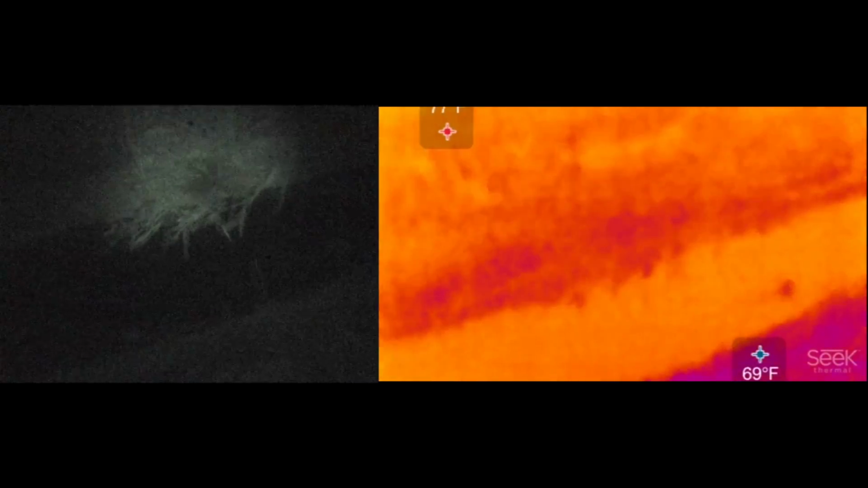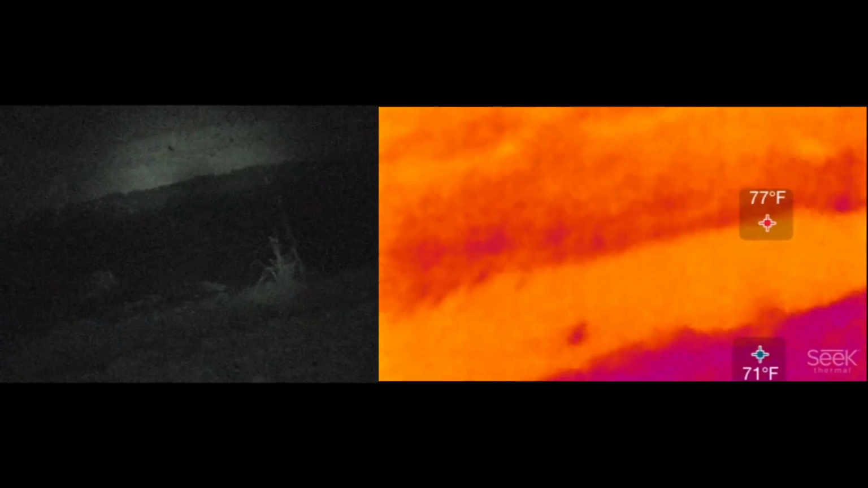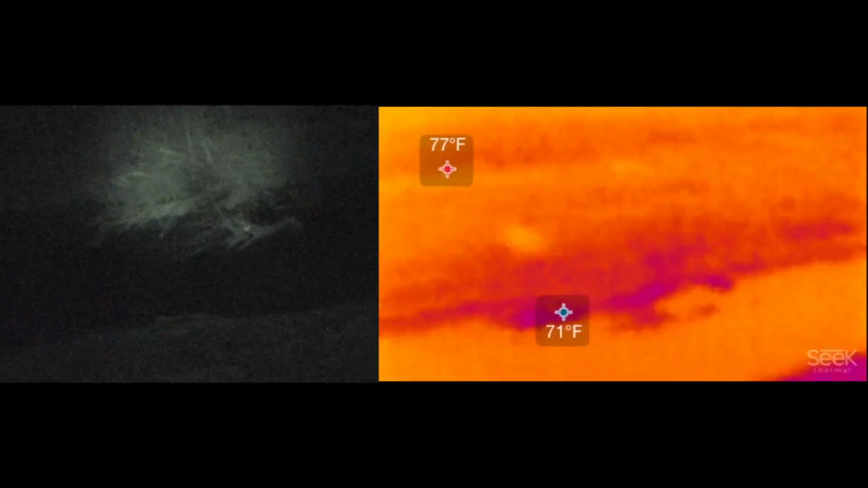And there I can see bushes and rocks and stuff. It's just interesting. You can tell it's the same thing, but you can see such different spectra.